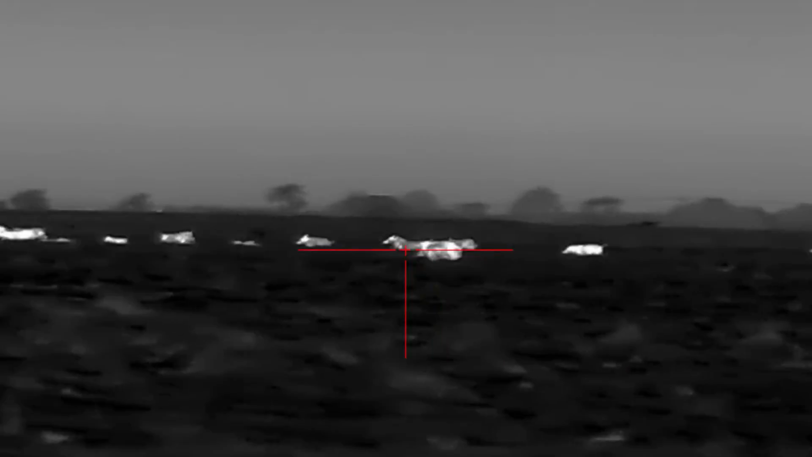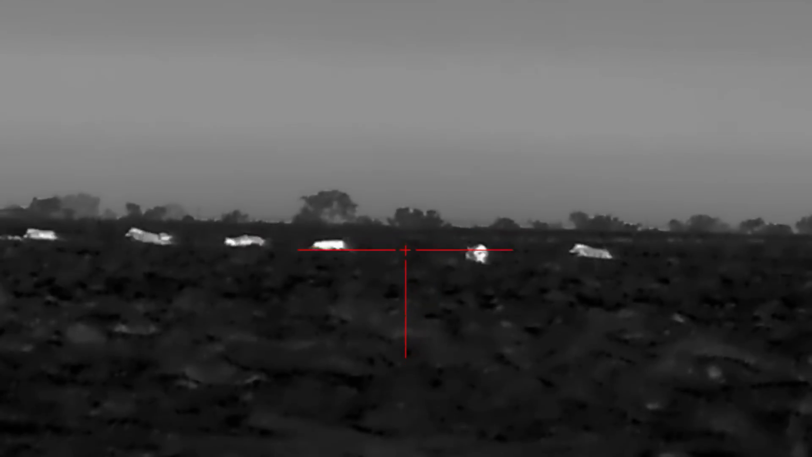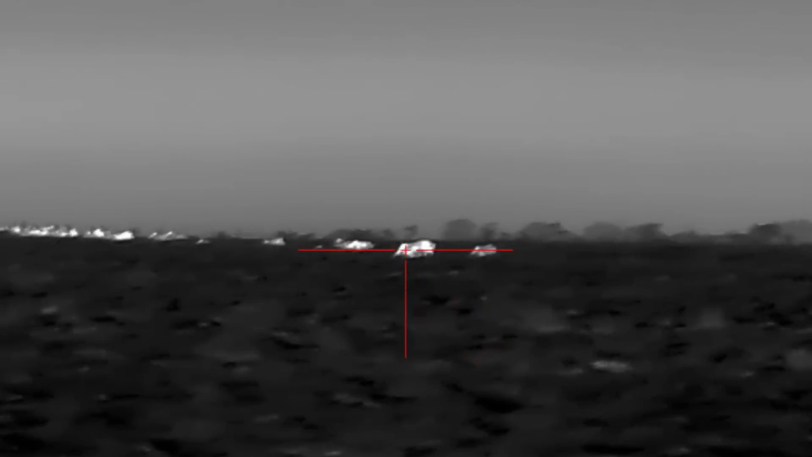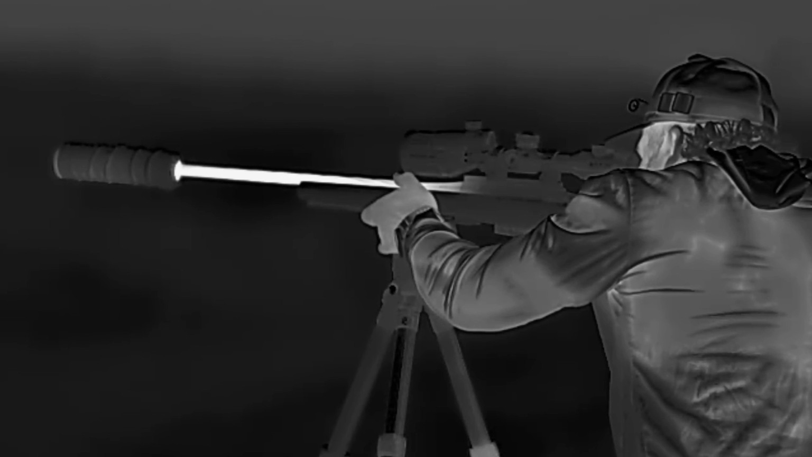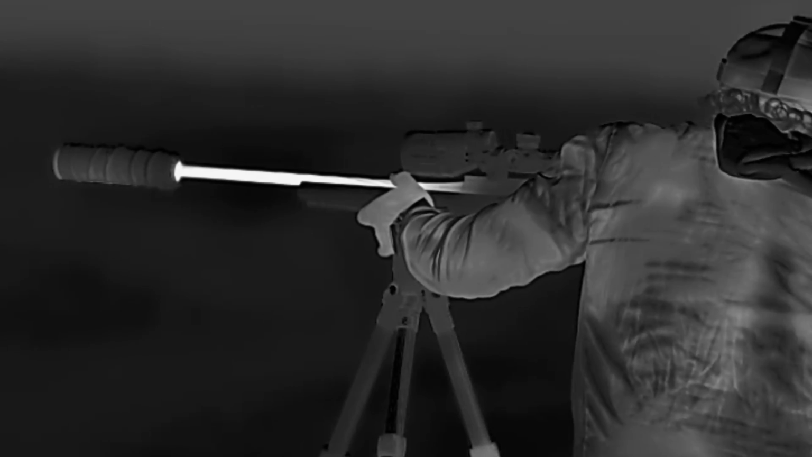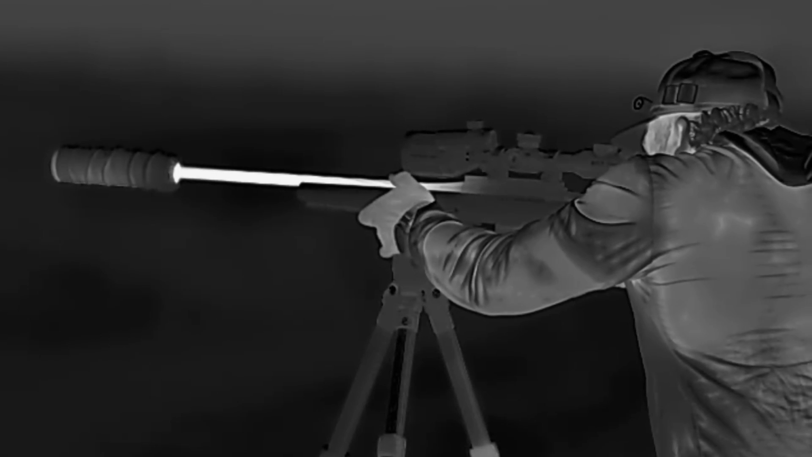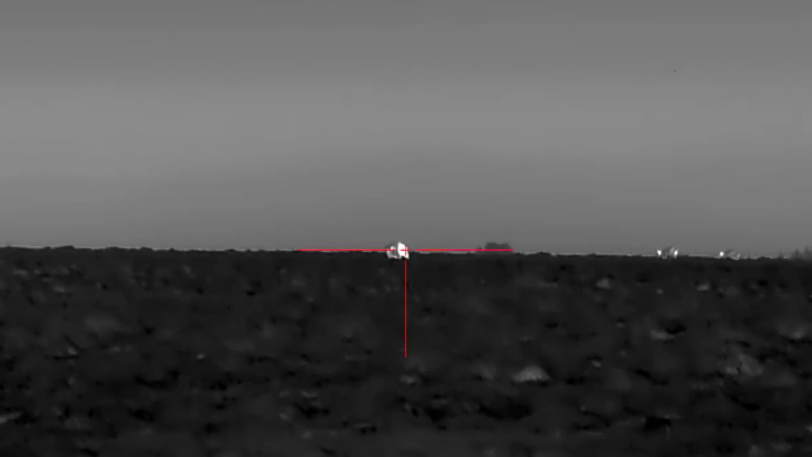So let's talk about a few of the other specs that are pretty insane. The millikelvin, which is the measurement of how sensitive the sensor inside this thermal is, is what is called NETD 18, which the lower the number, the better it is. I shot a hog with this the other night at like 2 in the morning-ish.